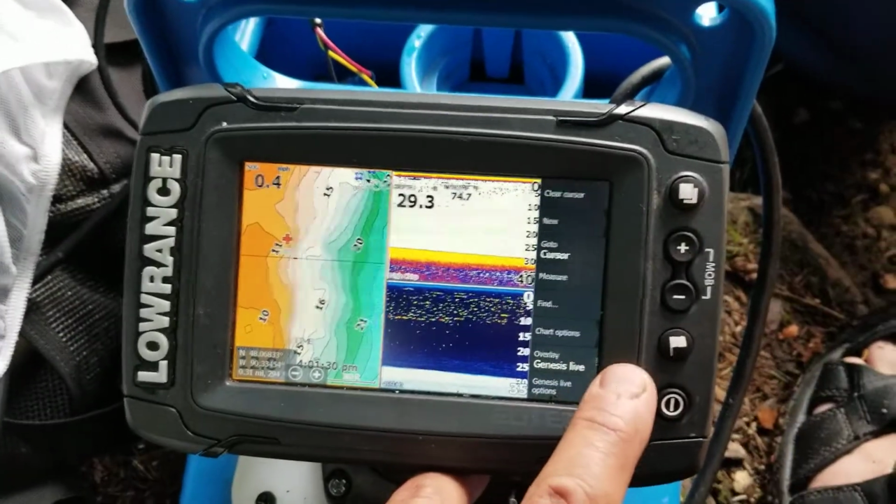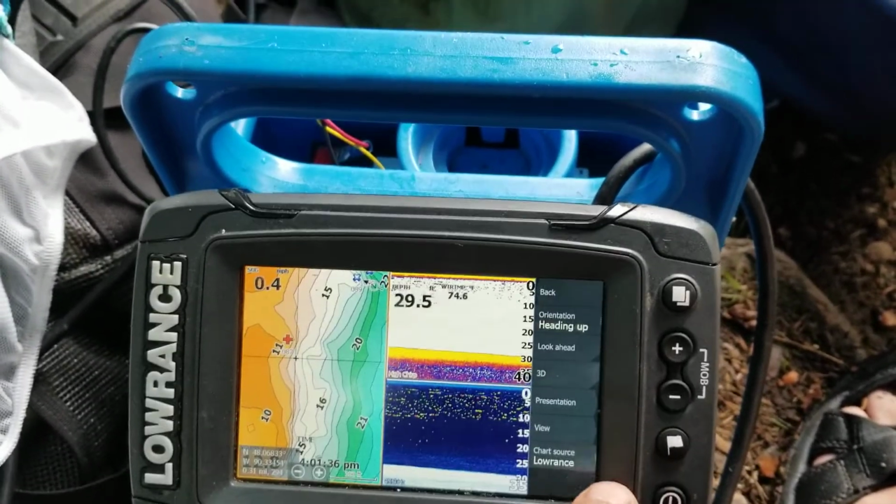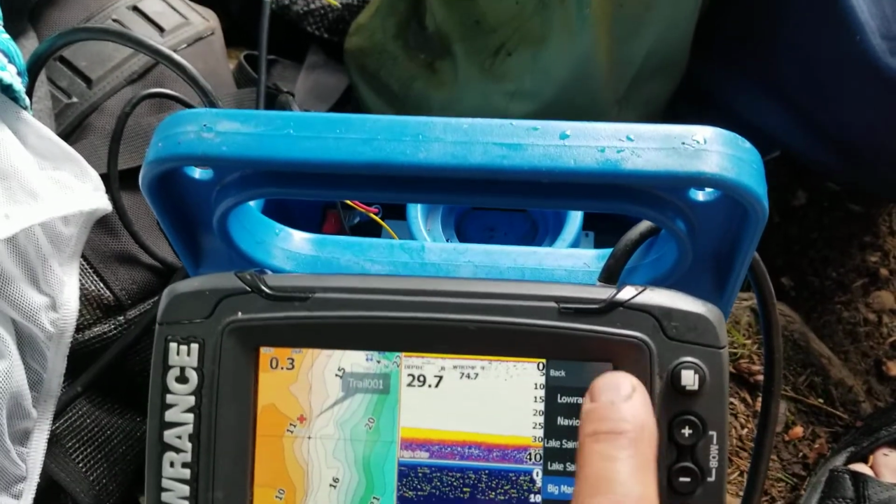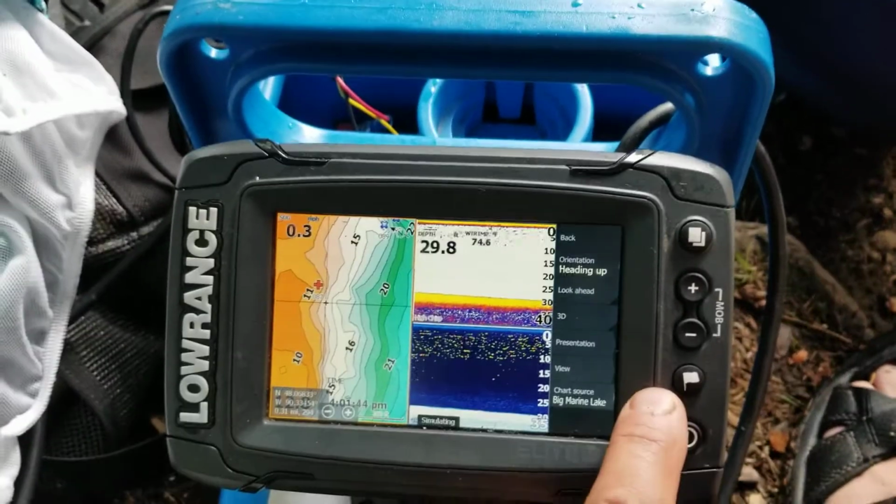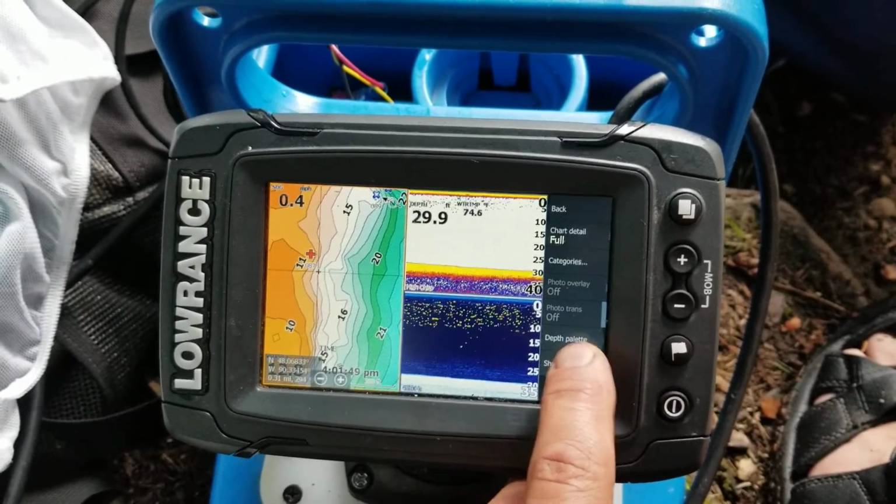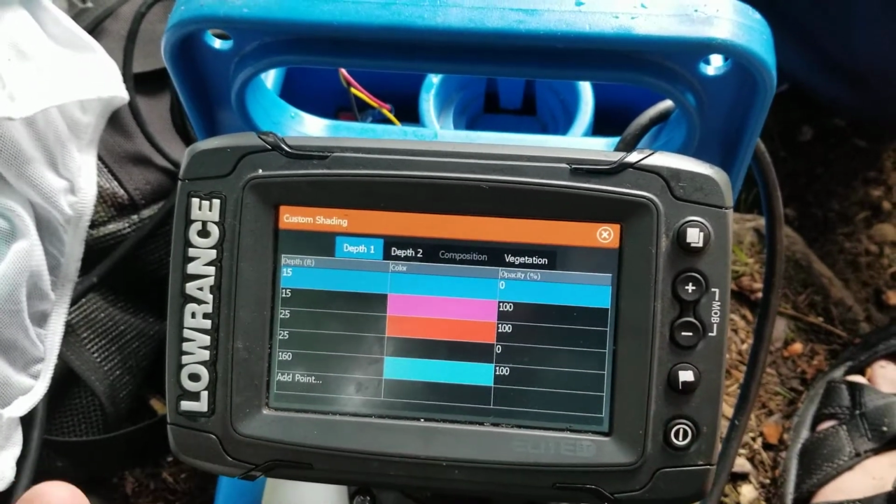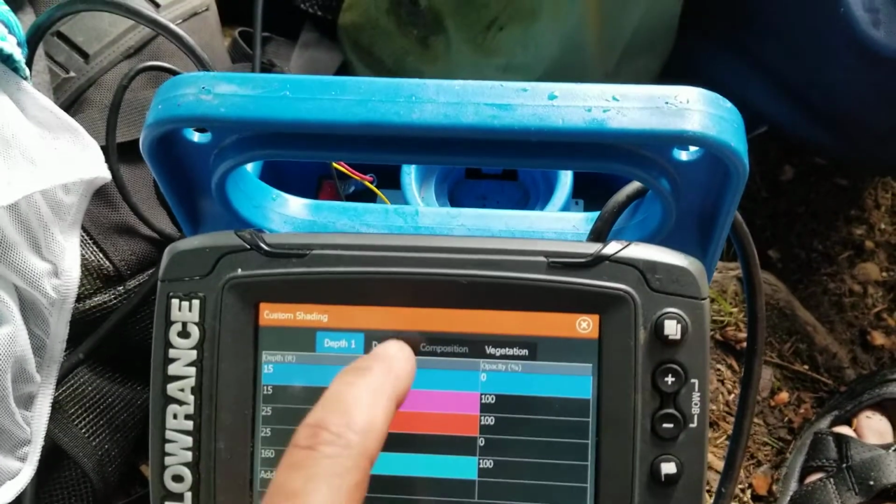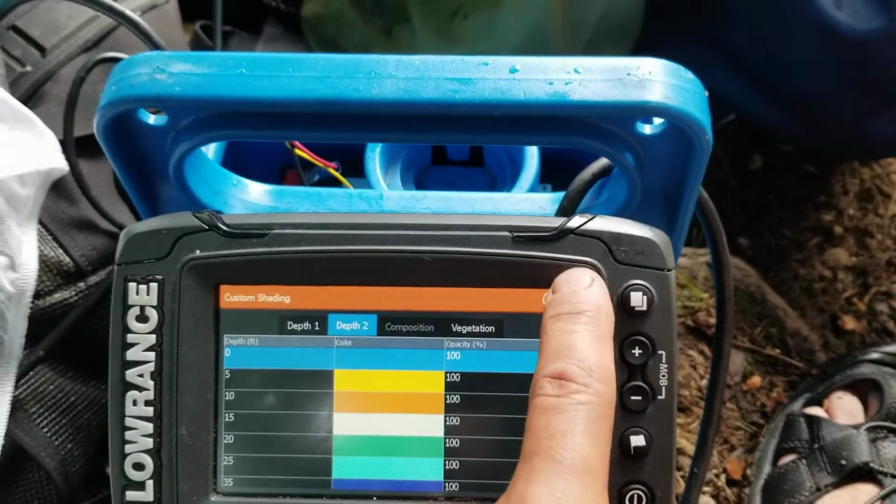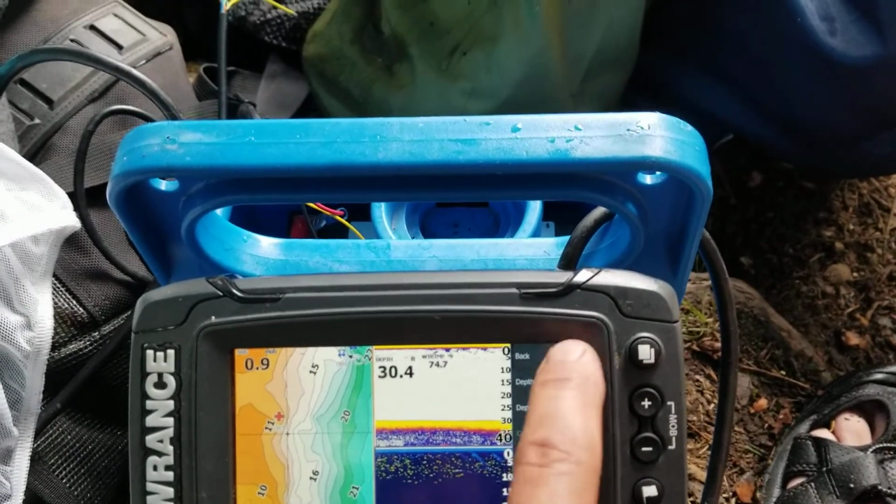And where you do that color coding, go to chart options. I actually have to change the source so I can change the shading. Go to view, shading, and go to custom. Just play with the colors. Get something that works. It's actually depth 2. I created something that worked for me. You don't have to, just play around with it. There's no secret formula. And then that's all it is.